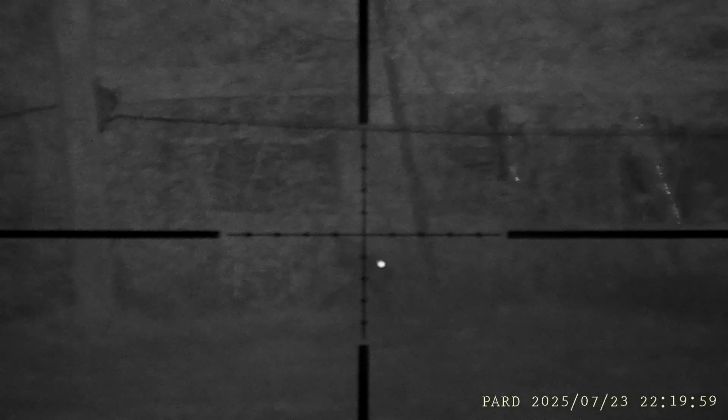And this is the first shot of the evening, just as we're losing the last bit of light. And here it is through the Pard. And I thought I'd put a miss in there this evening, so here is the first miss of the night.